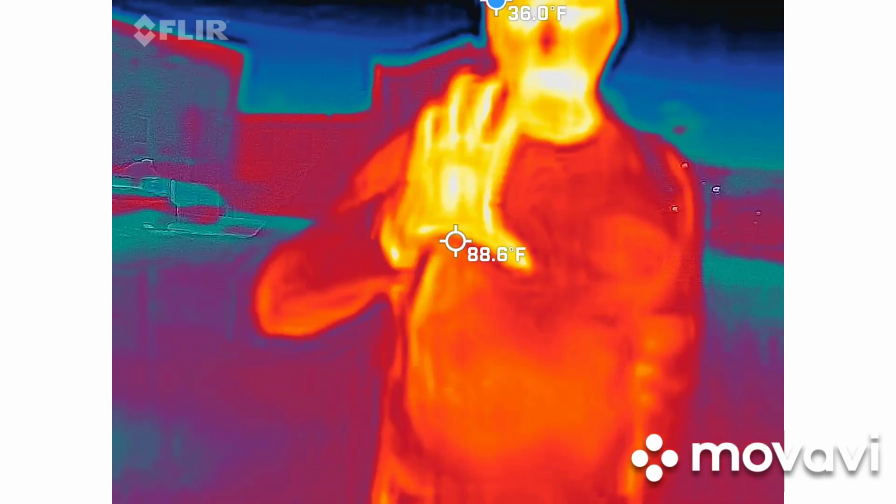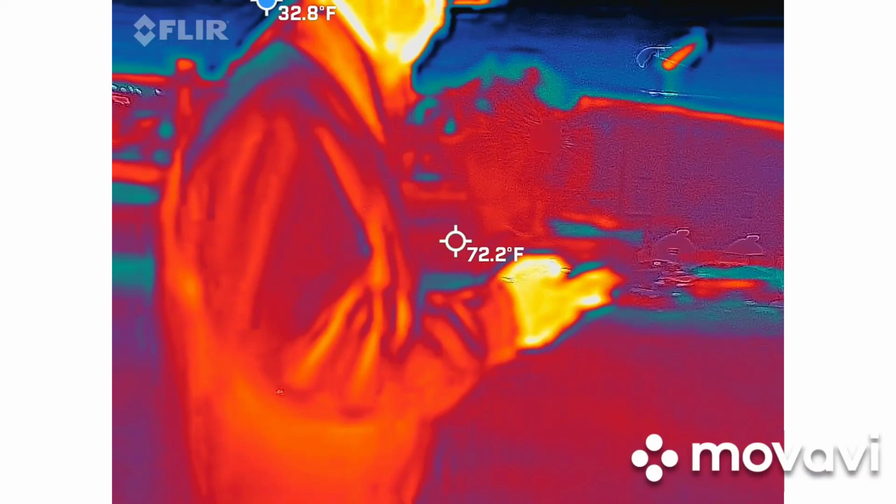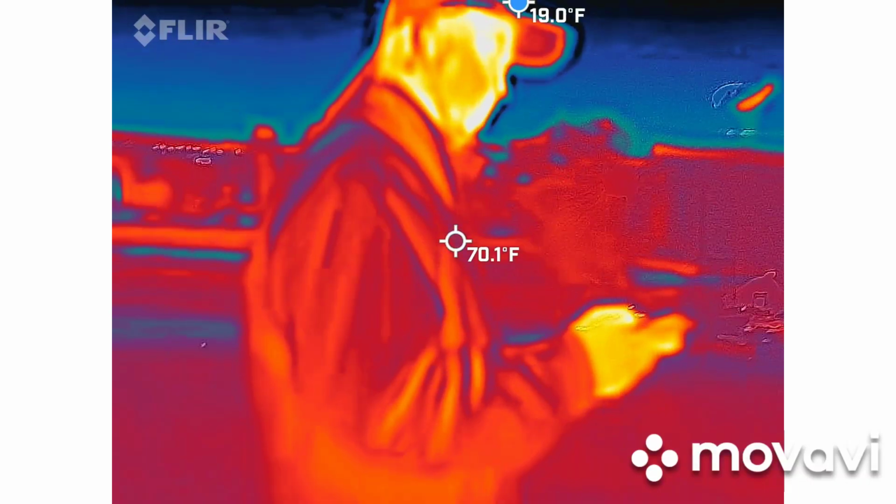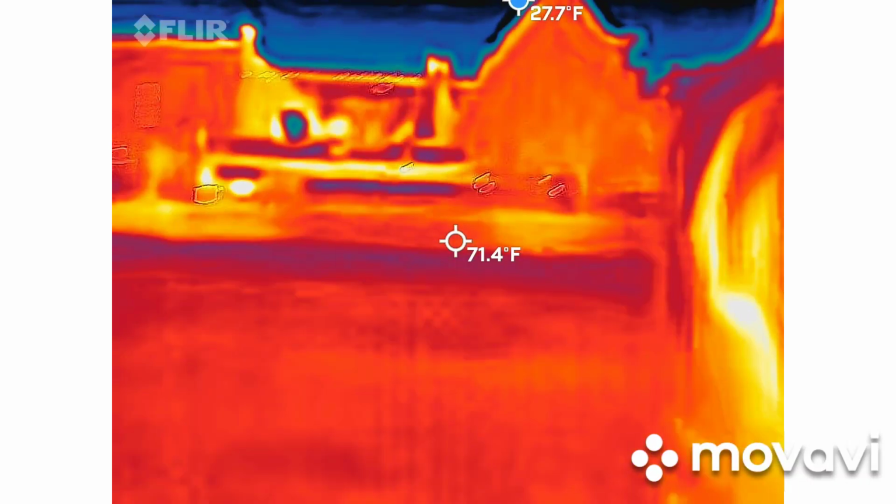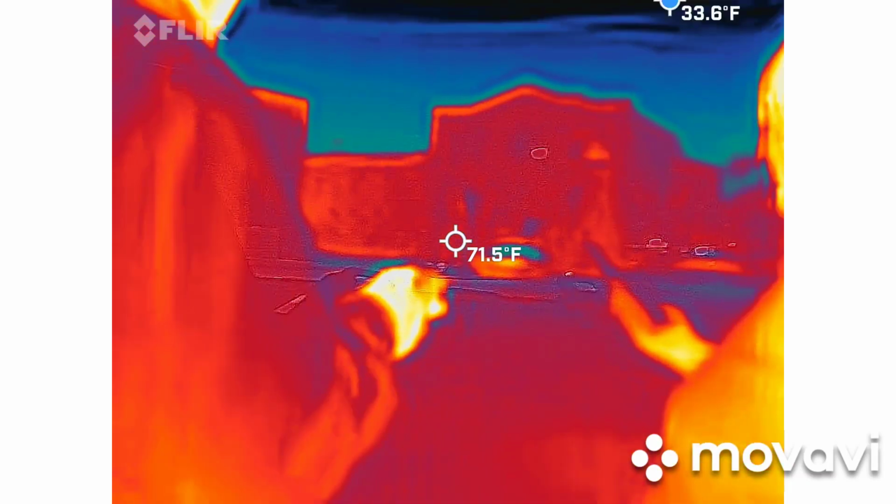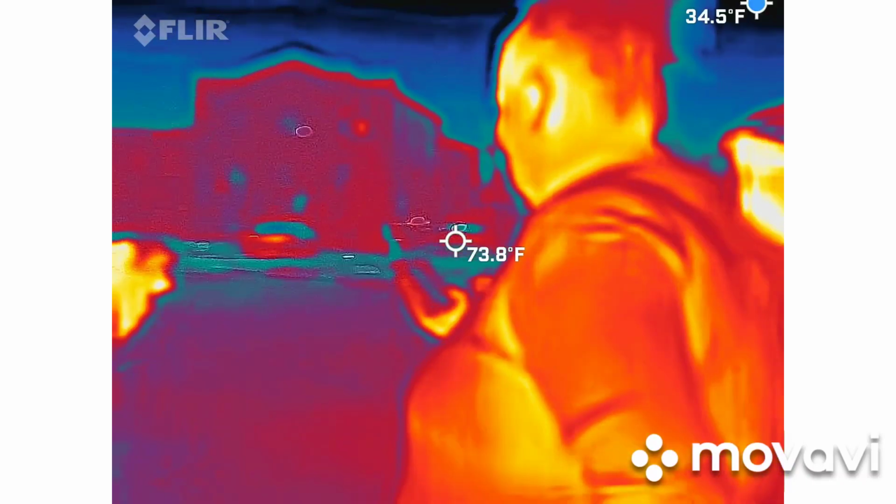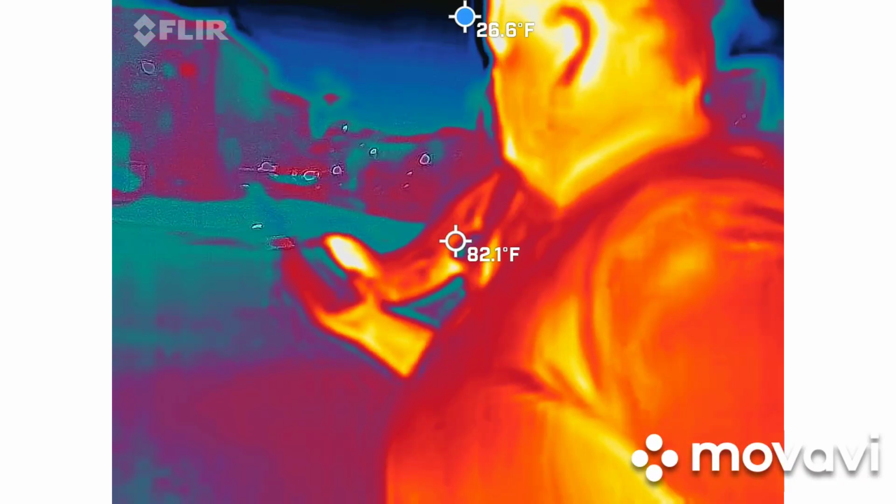Doing nice slow pans. Nice and slow. Anything crazy out of your end? It starts right here, pointing in that area. But when I move up a couple steps, it's nothing. Keep in mind also the motion detector and your EMF meter are independent. So you could have a reading here and not there and vice versa.